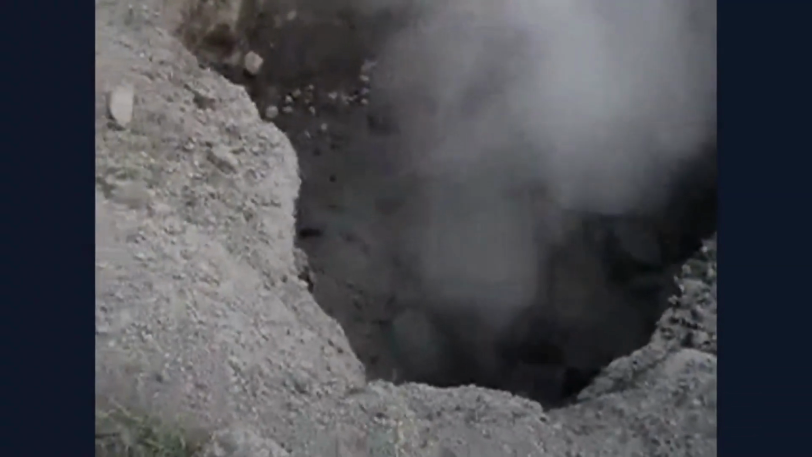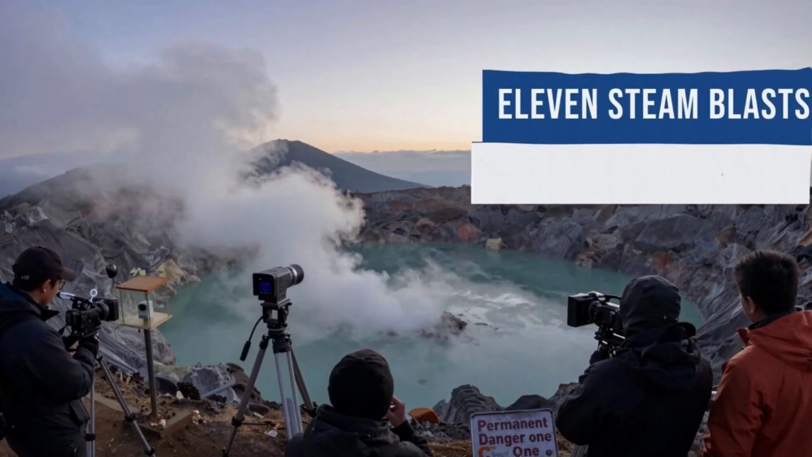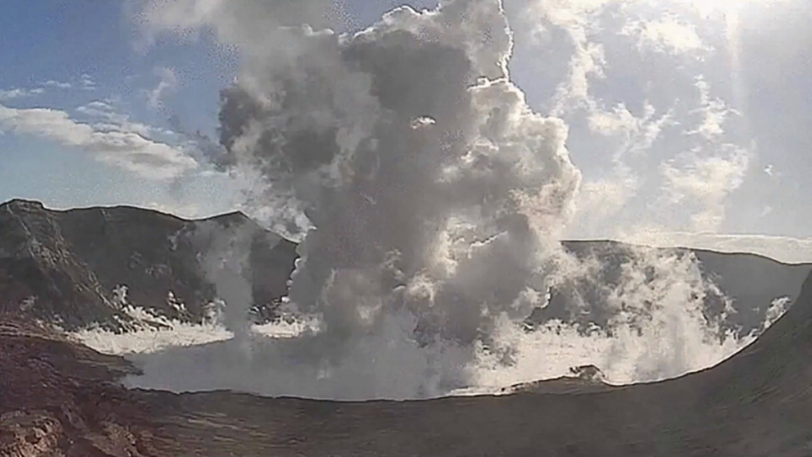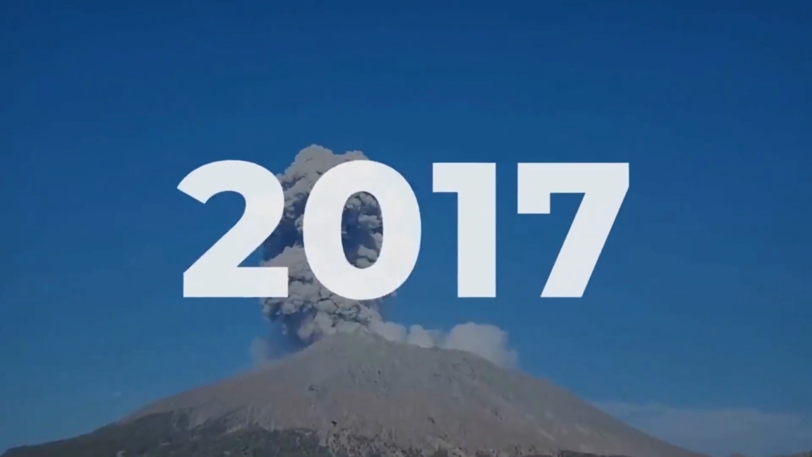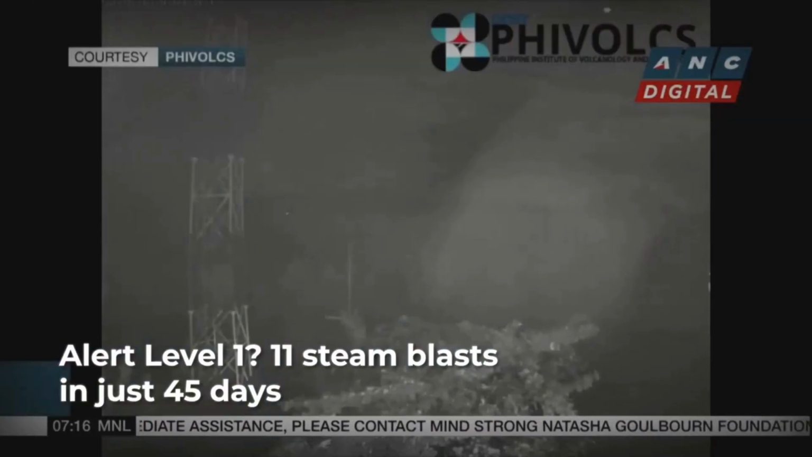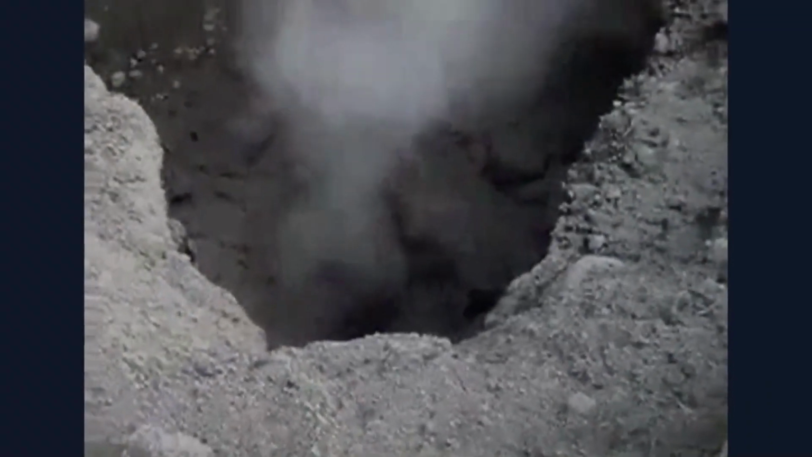But water has a memory. Slowly, over months, rainfall and groundwater refilled the crater. The acid lake returned, hotter and more active than before. The April 2024 phreatic bursts are not a new event. They are a continuation of the unrest that began in 2020. This is the new normal for Taal, a state of perpetual instability.